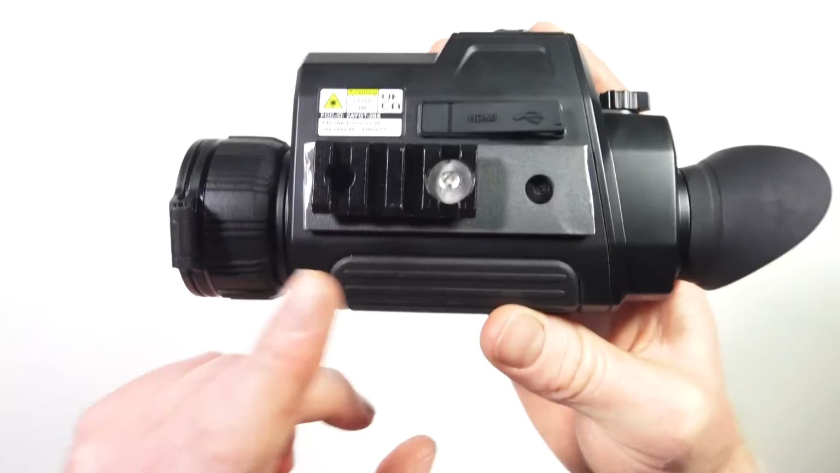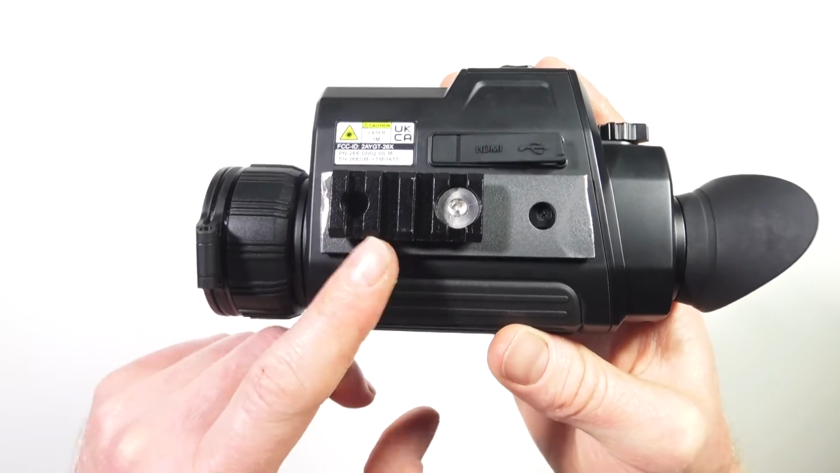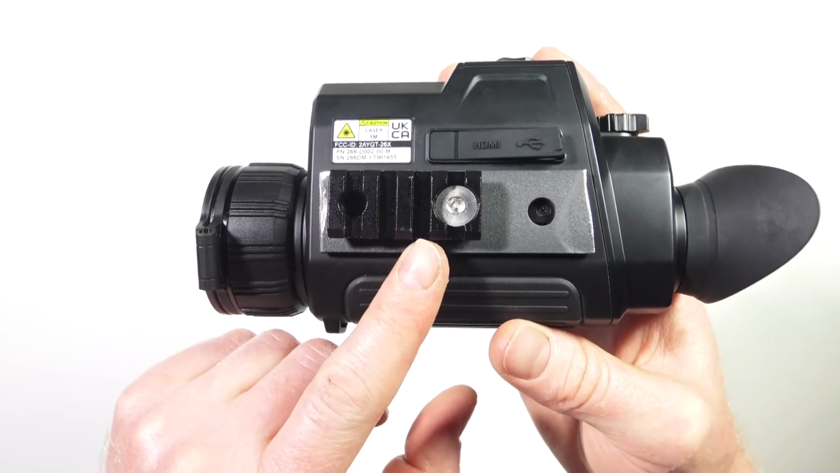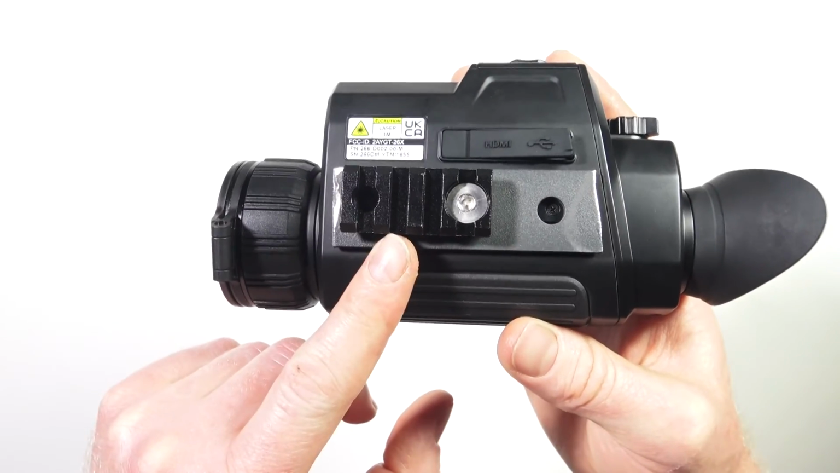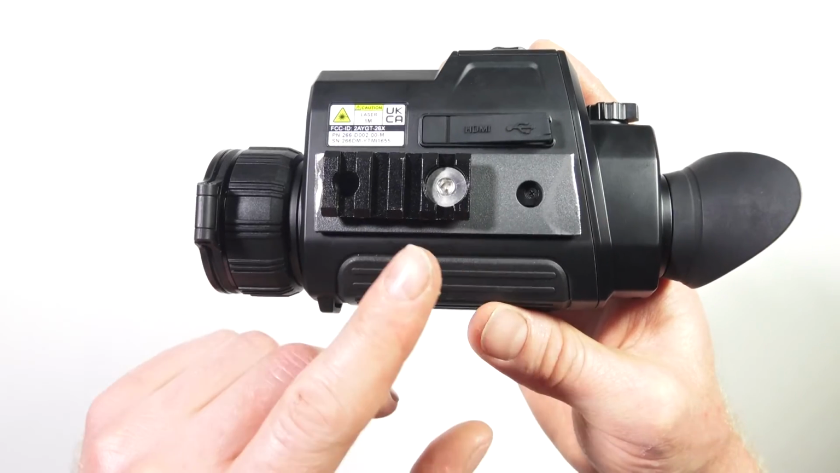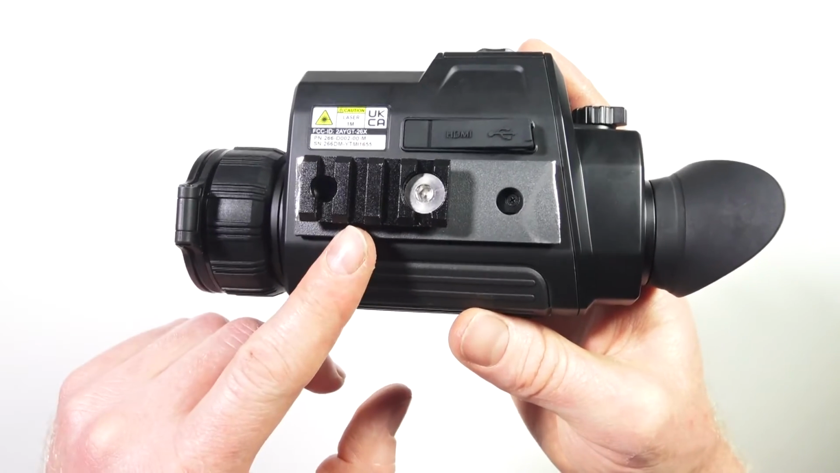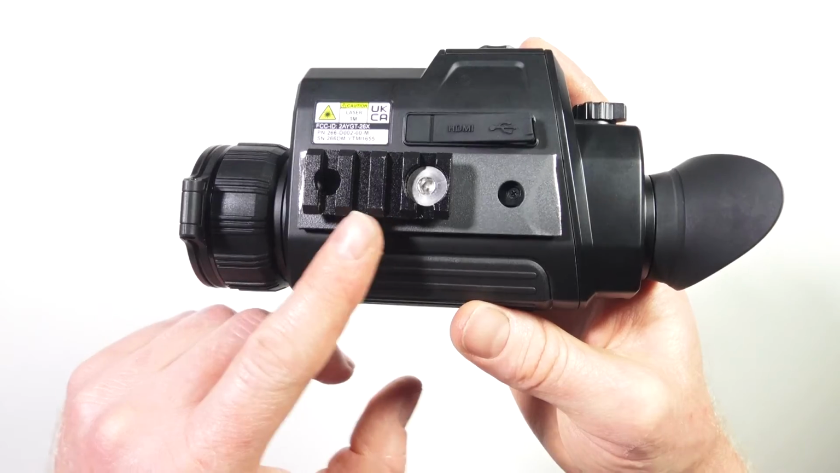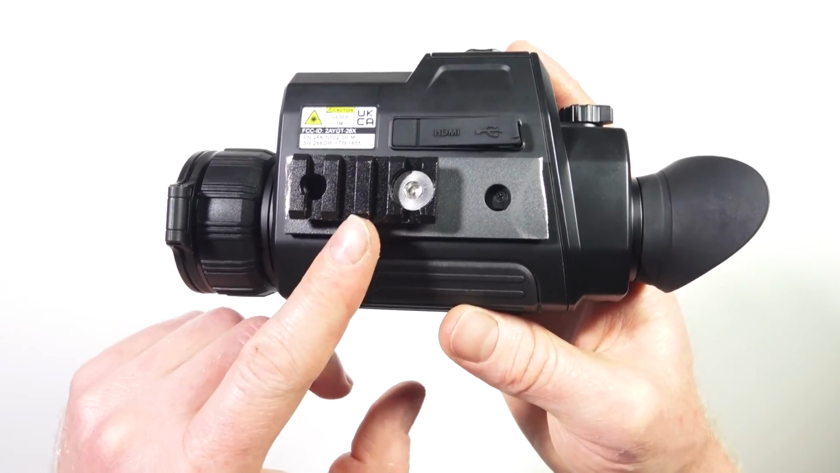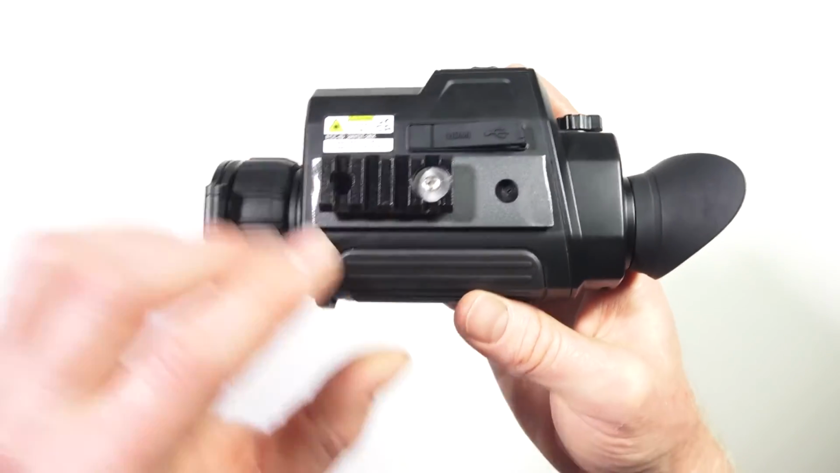Now as you'll see here, I've mounted a quick release to the bottom of this thermal for remote mounting. There's many different quick releases available. This one in particular I like to use just because I've got it on all my devices at the moment for testing and works quite well. But WildGame Innovations is working on a quick release that integrates with their brackets for going around your light, which I think is looking quite promising to be a good system. They may already be out by the time you see this video.